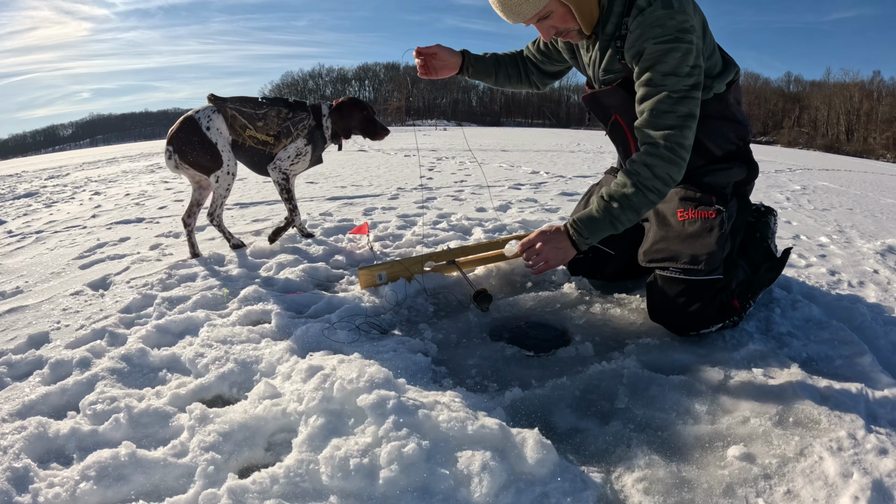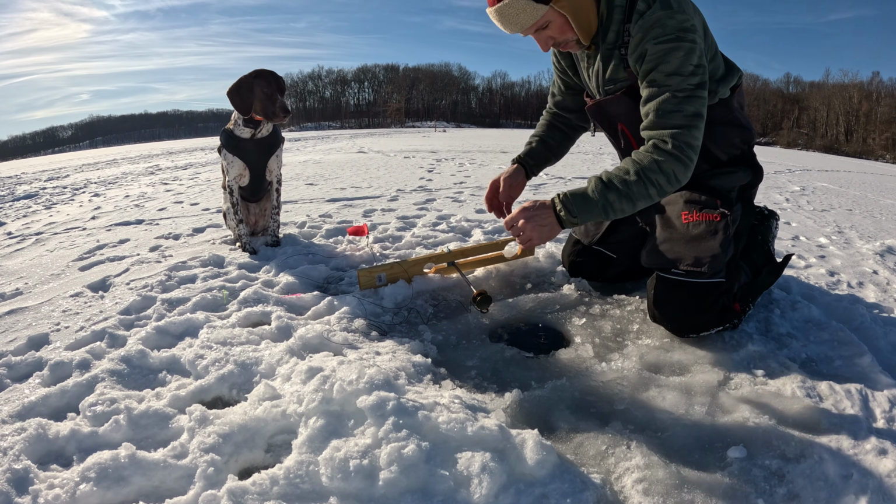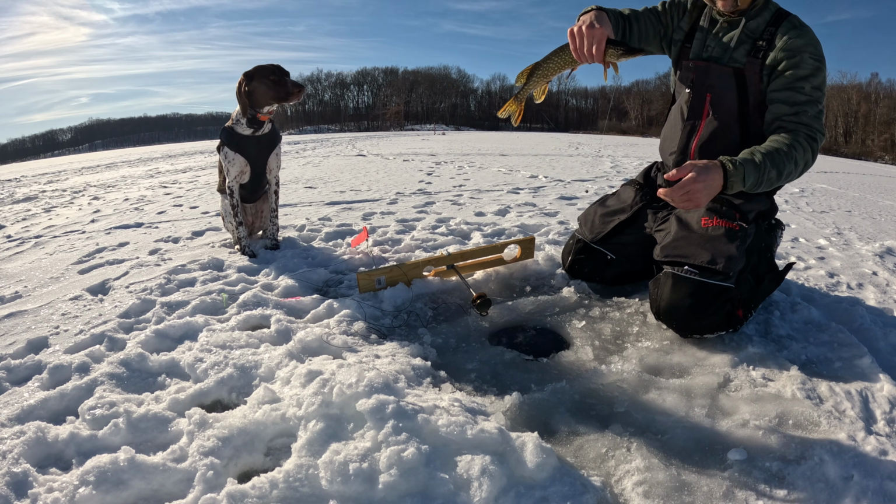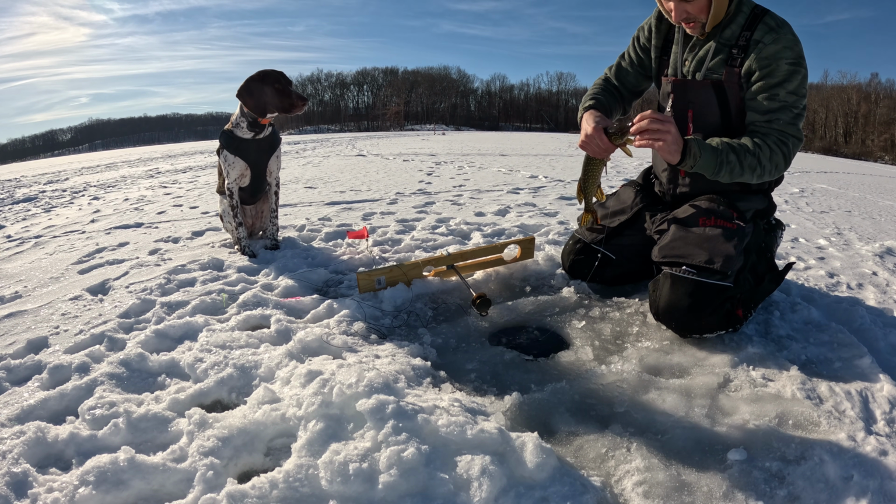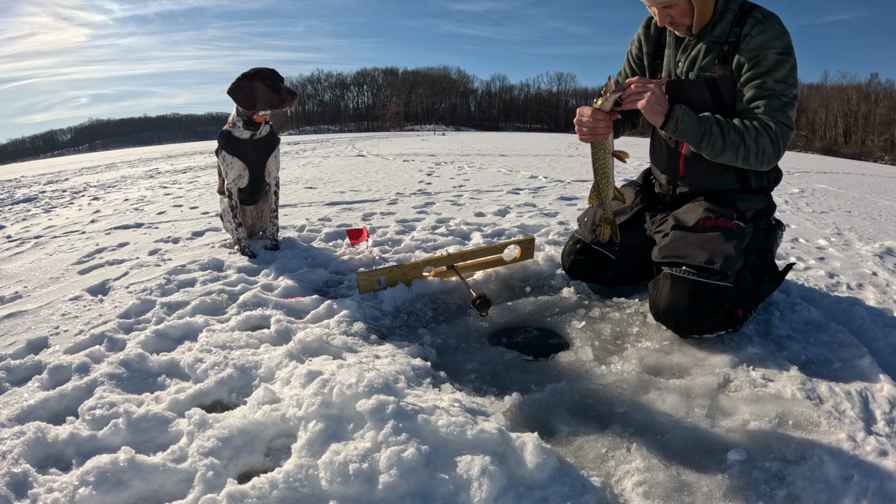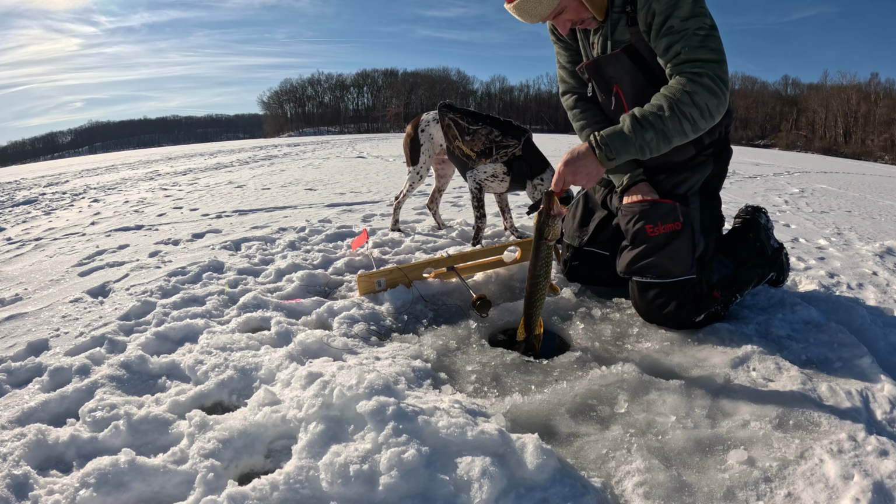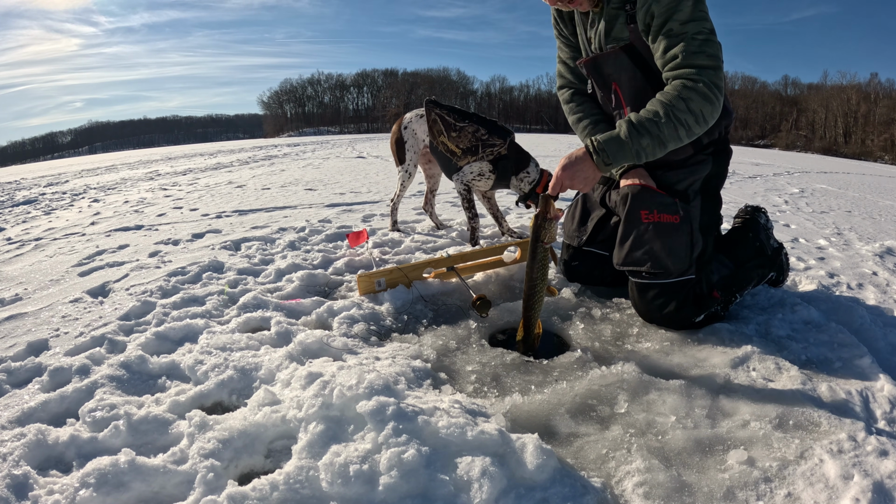Pike-ish. It feels like a pike. Got a little guy. Oh man, he took that sucker down far too. He's got her buried way deep in there.